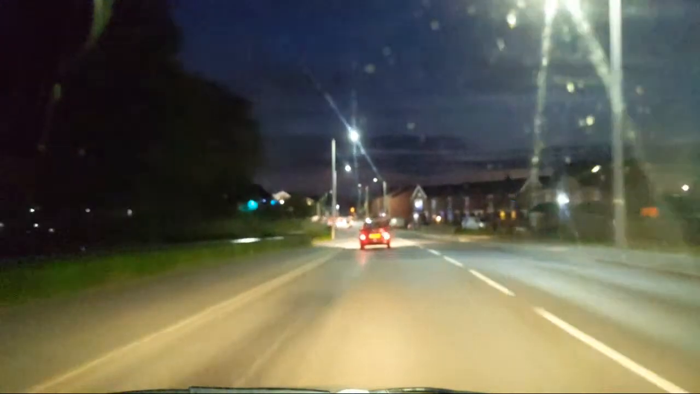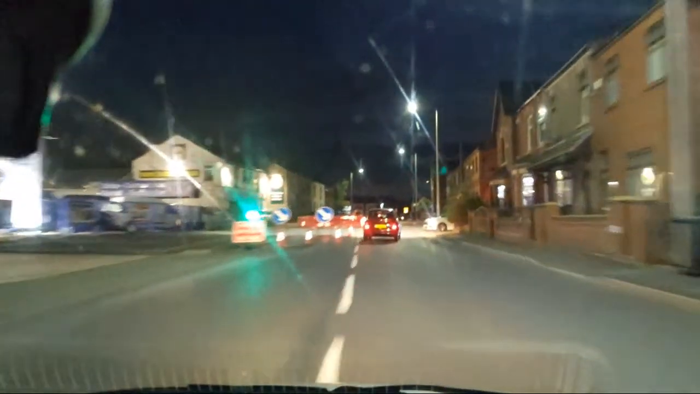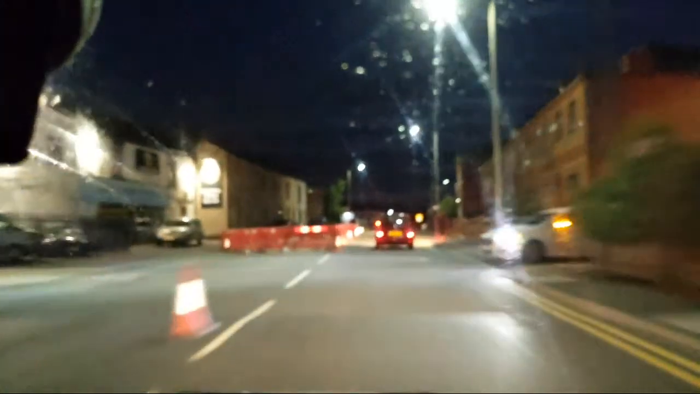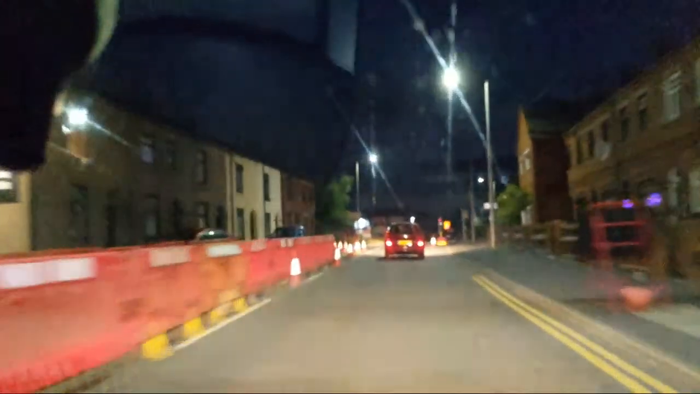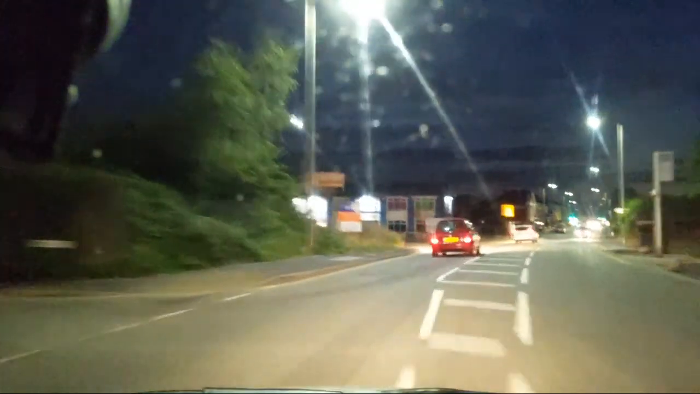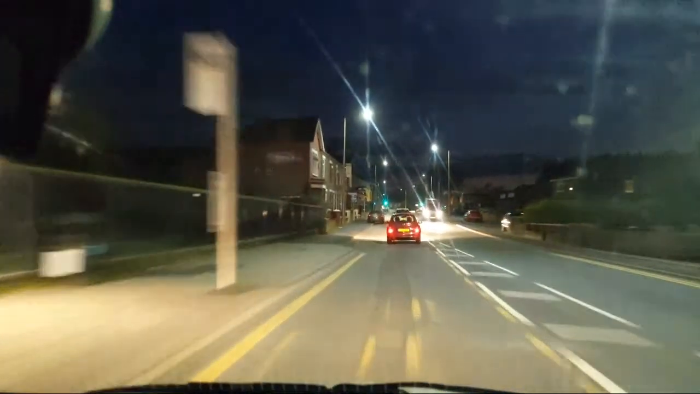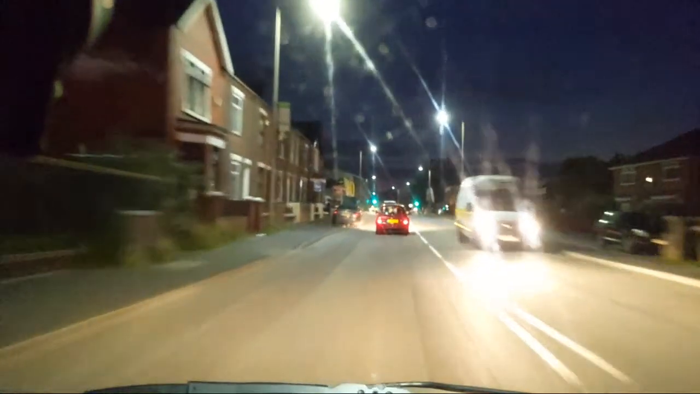Temporary traffic lights. Right. Okay then, well thankfully they've changed. So we'll just go through. What's going on here then? Nothing as far as I can see. Anyway, it didn't slow us down, so that's all that matters. So we're now in Ince.